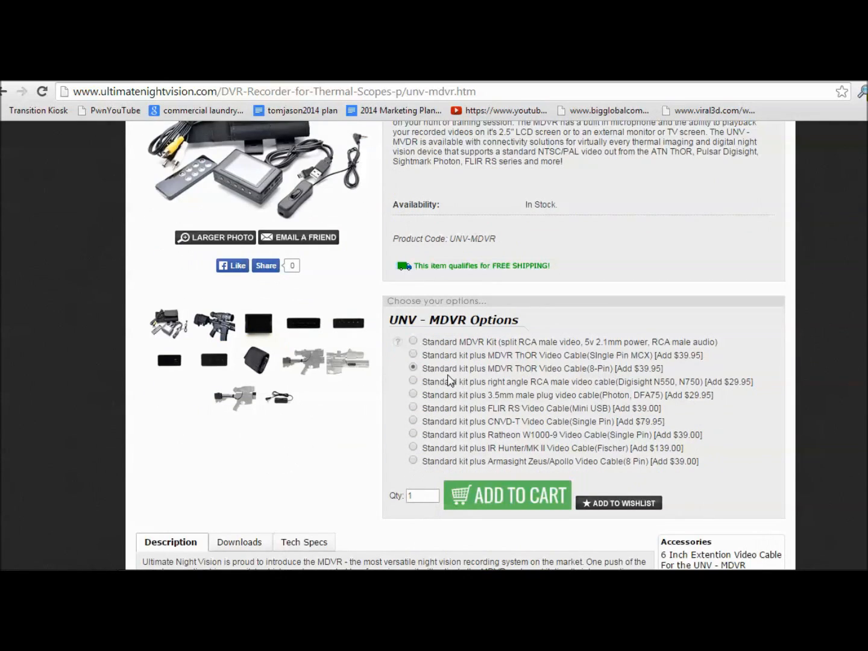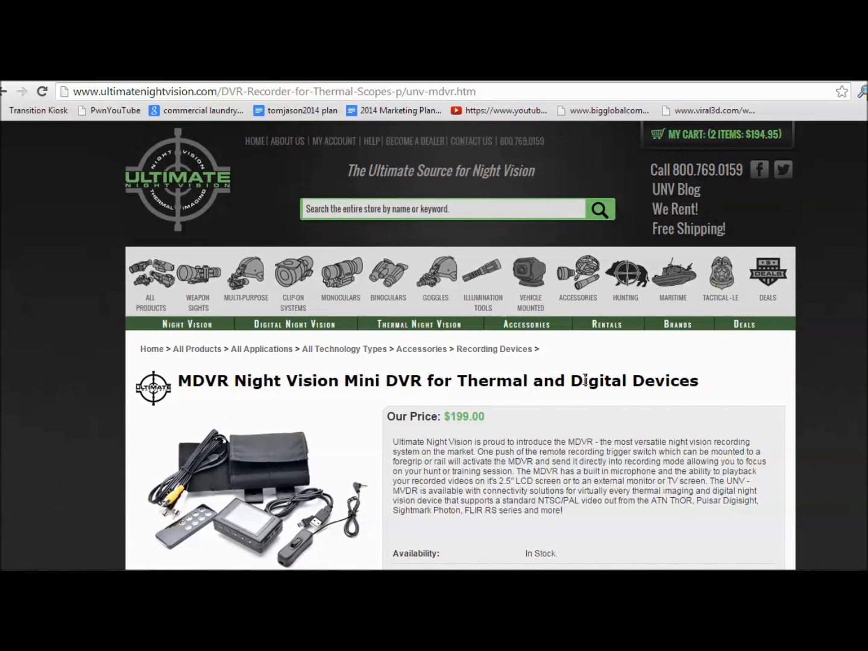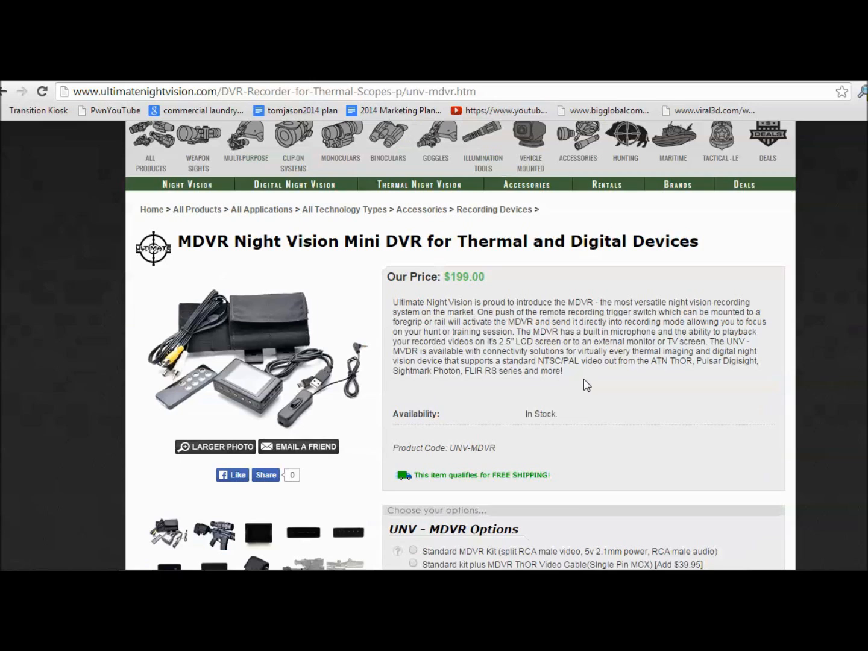My Thor is after 2014, so it's got an 8-pin connector. So if you look on your ATN Thor and you look for the little attachment to the right side of the scope towards the bottom and pull off the little protective cap, and you see 8 pins there, kind of in a circle with a pin in the middle, then you will know that that's the one you get. So I'm going to go ahead and order this from Ultimate Night Vision, and I will be doing some videos using this device later.